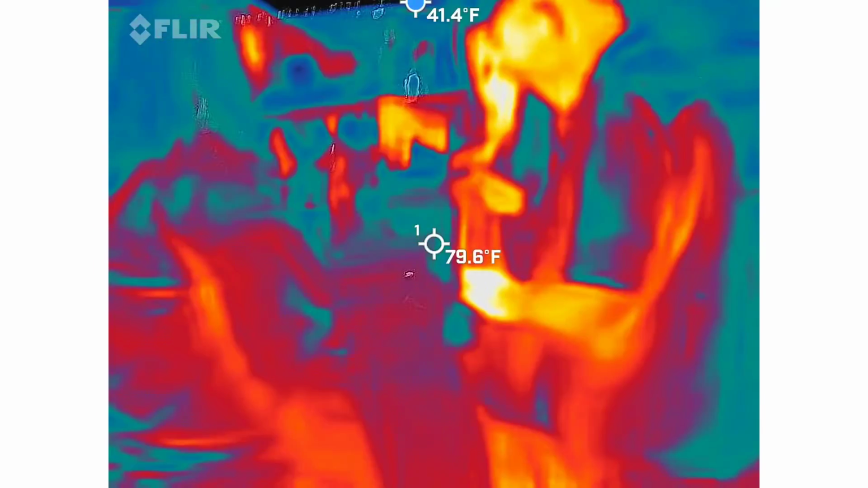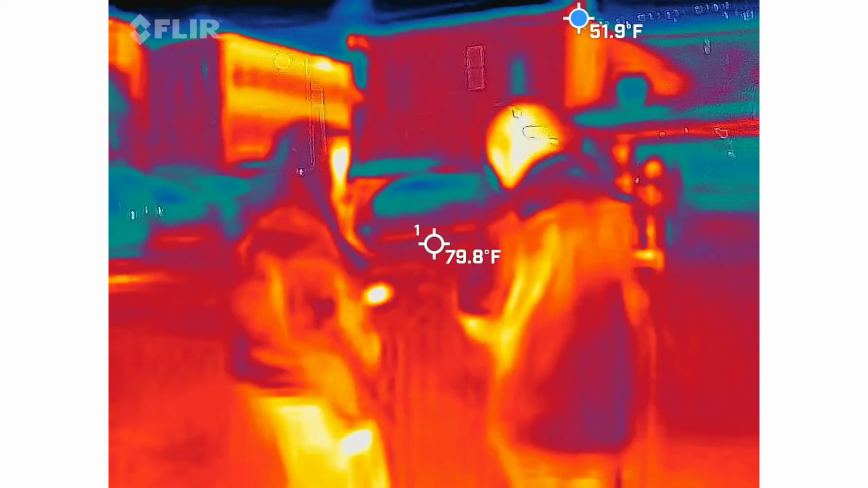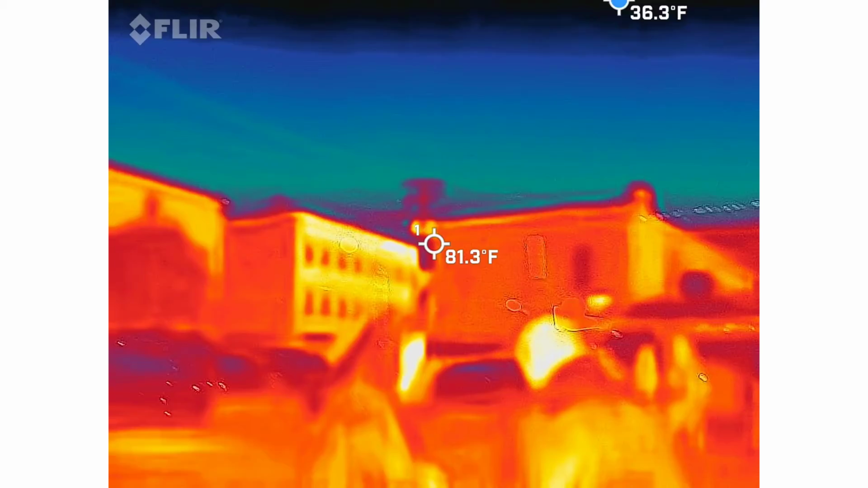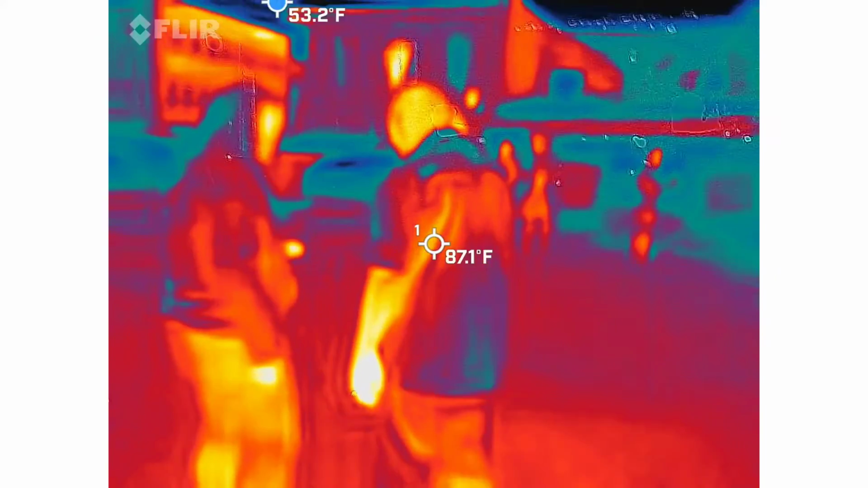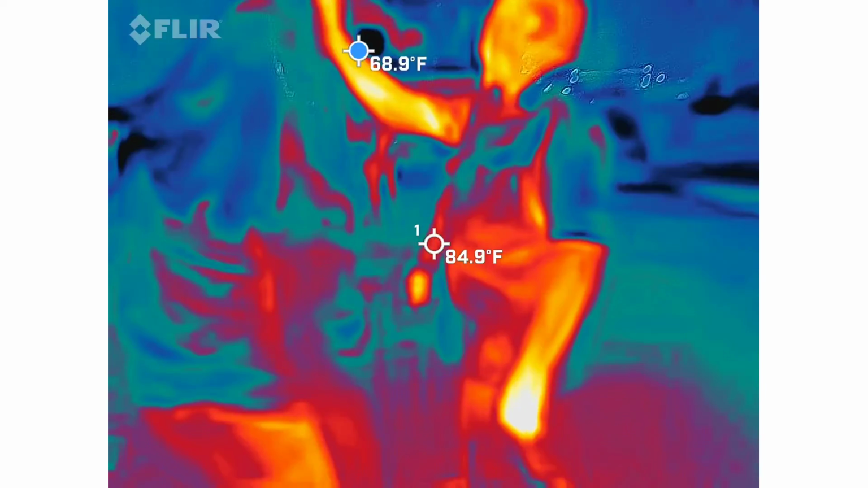Something right here. Yeah. What if you put it over your head? I feel like it's over our head. Oh, it's kind of going up in there.